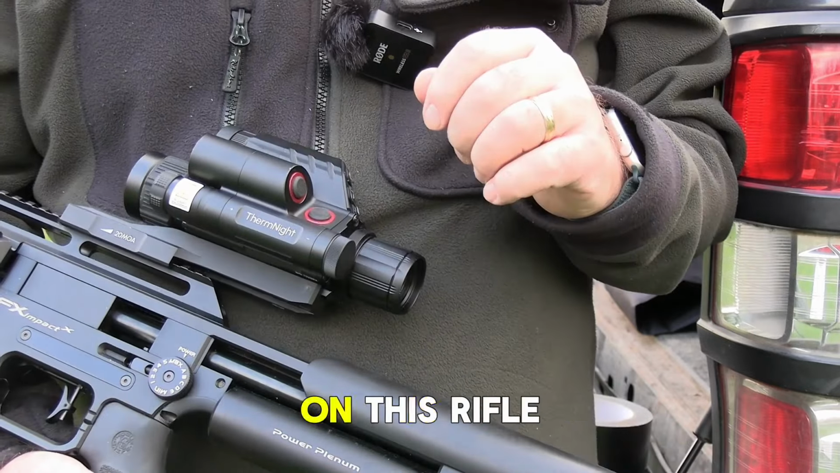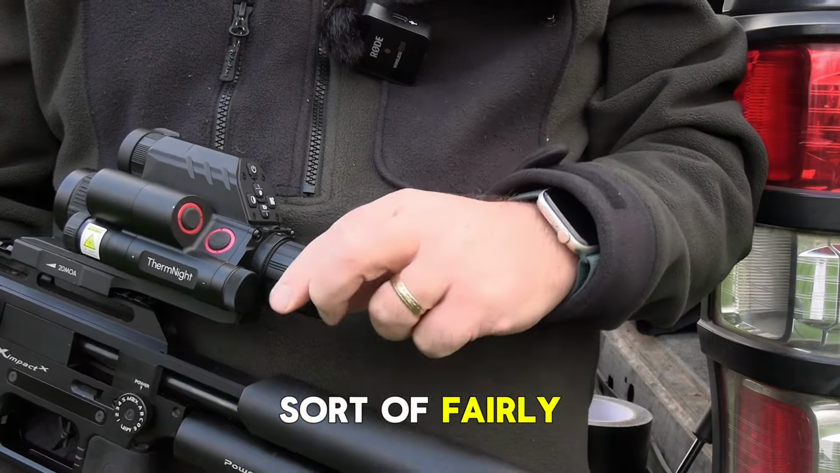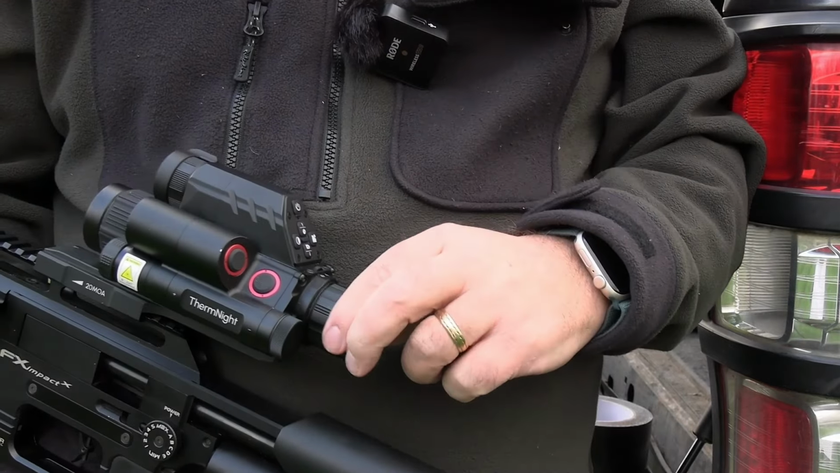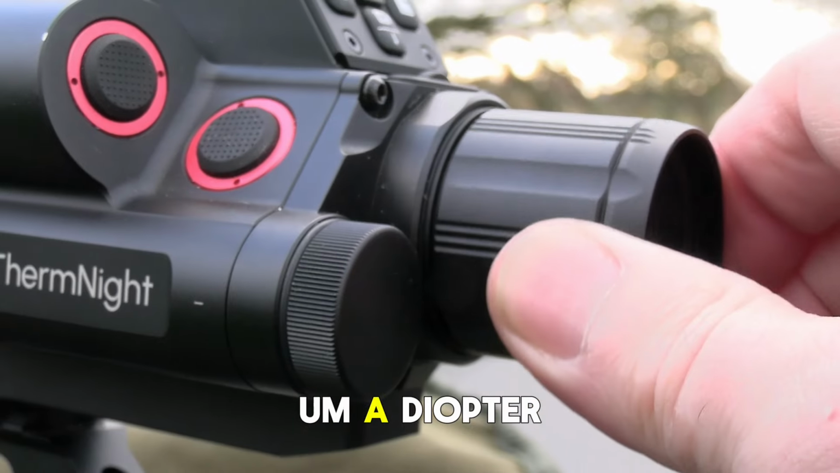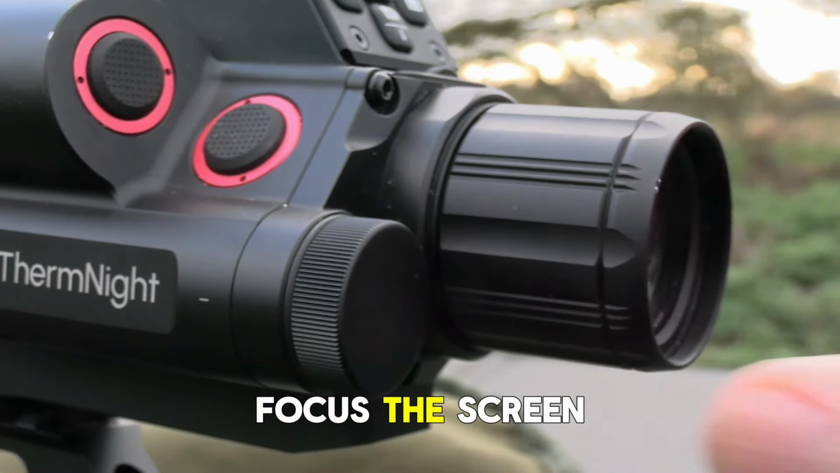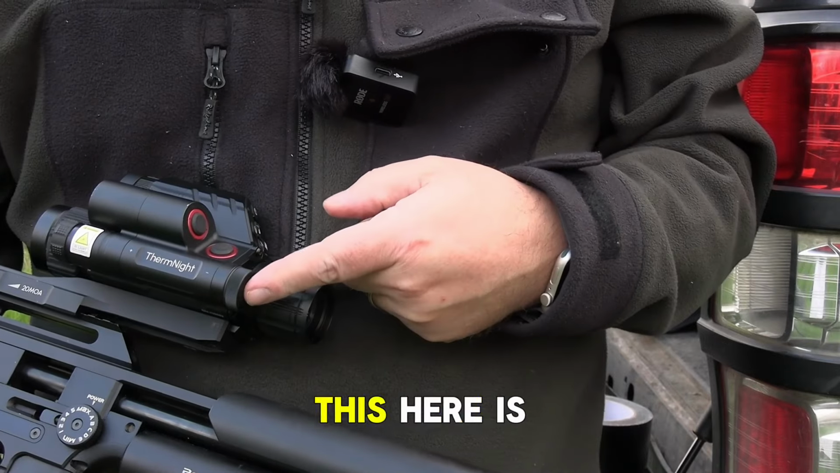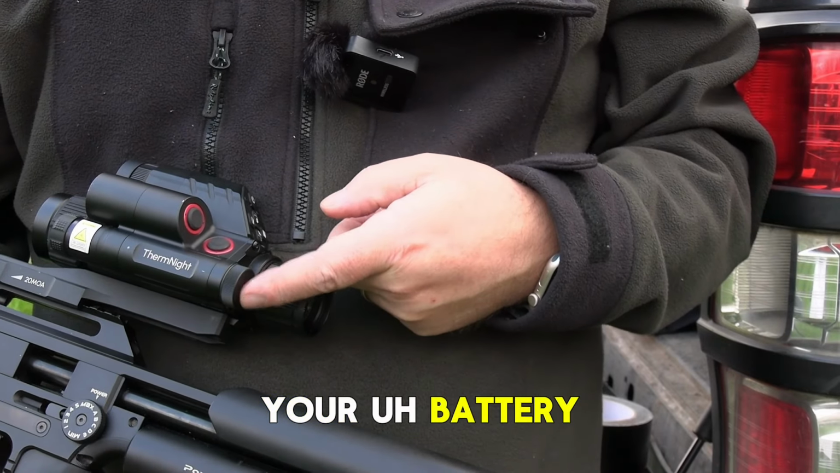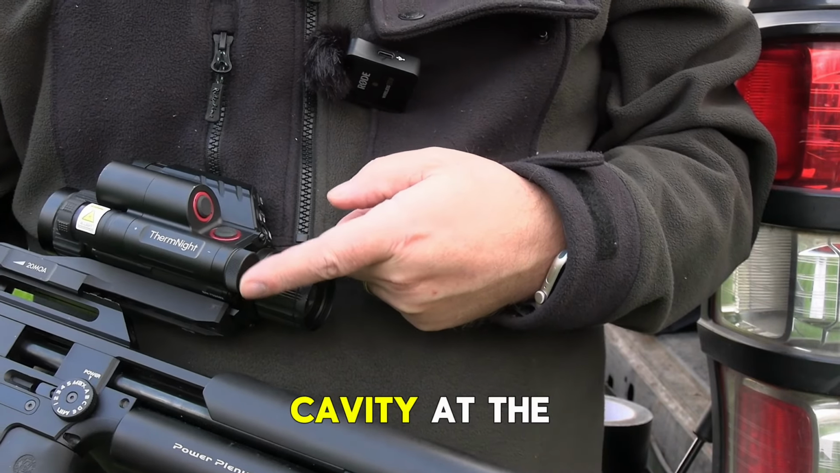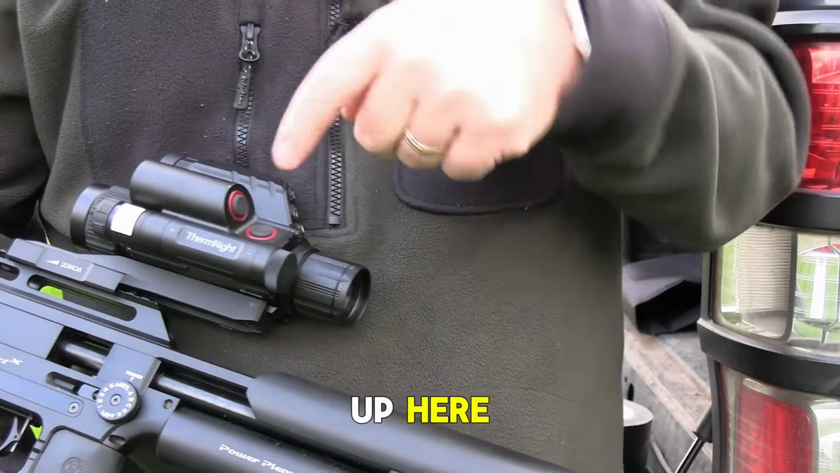Now, other features on this scope are fairly standard, and we'll show you these in close-up. You have a diopter adjustment, or the ability to focus the screen, through this collar at the back here. This here is your battery cavity at the back, and the IR illuminator is up here.